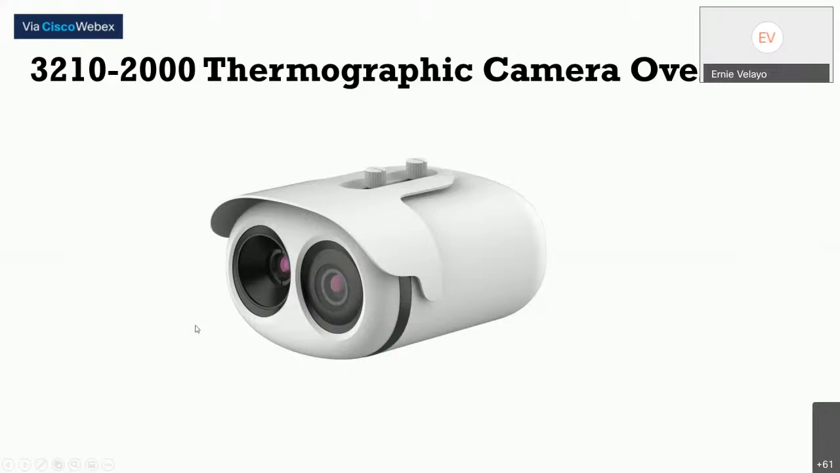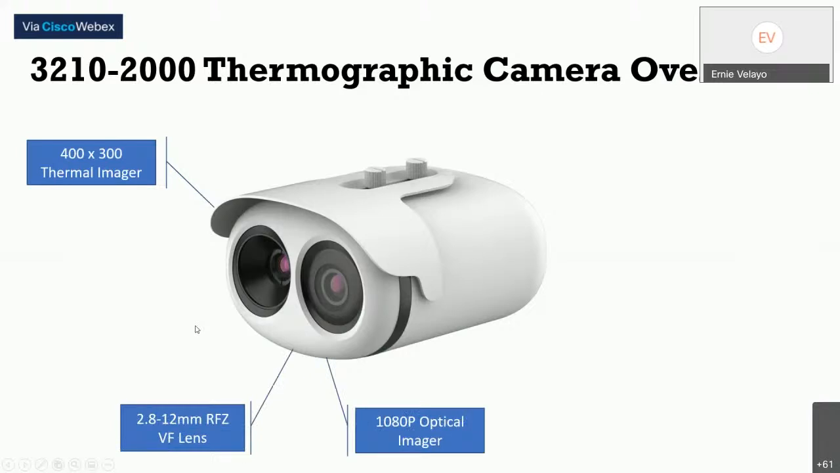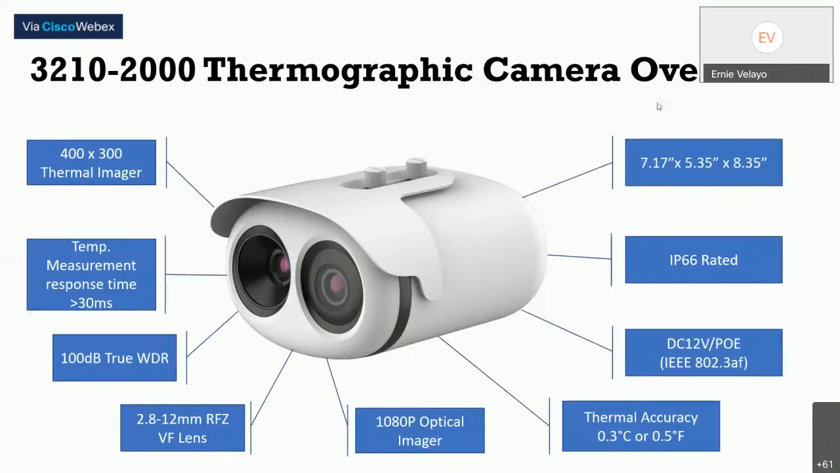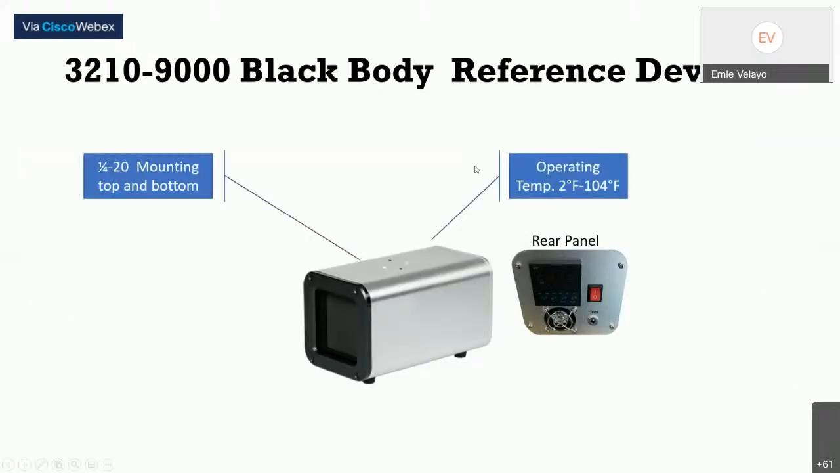So let's introduce you to the camera real quick. As you can see here, the camera carries two sensors: a thermal imager with a varifocal lens, and a 1080p optical imager, wide dynamic range, IP66, and everything else. The thermal accuracy and everything like that, the response time, PoE device. We'll go to the next thing here.